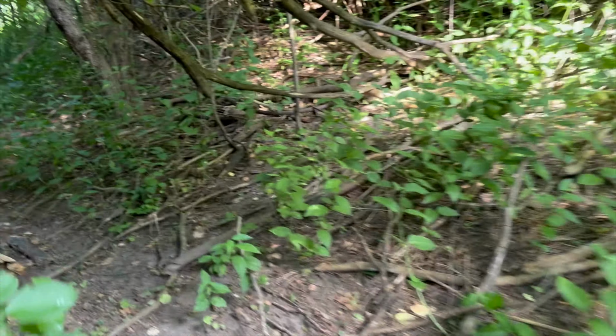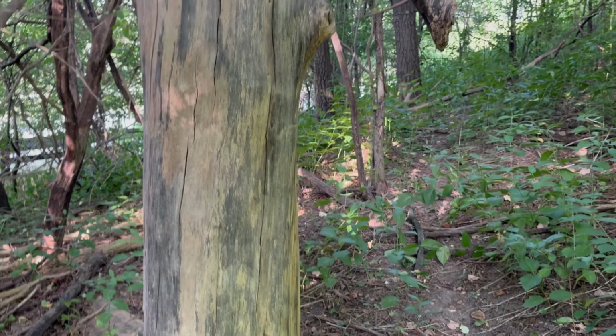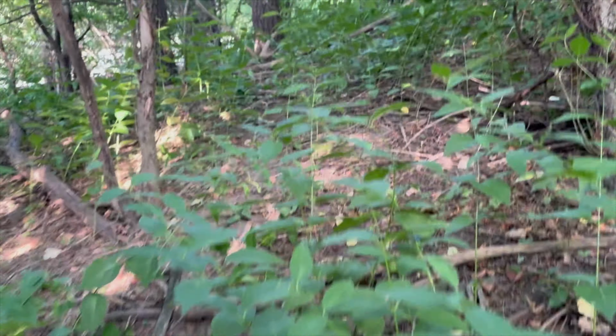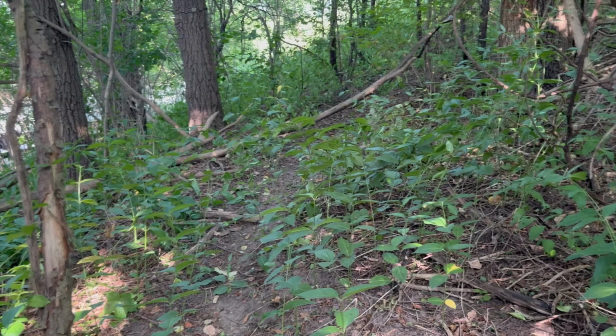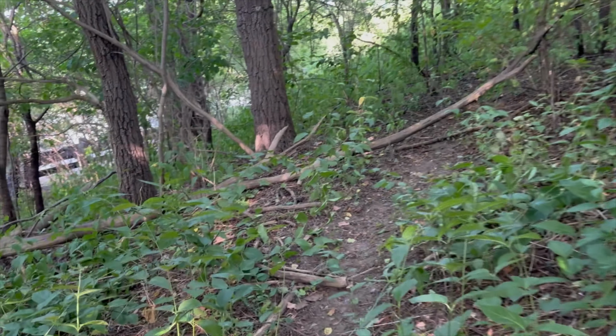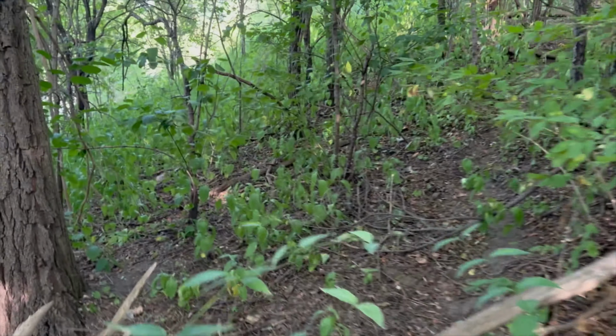Some people may recognise this view from previous weeks because we were on this tree here, but there's something else a little further up that we kept missing as a result. So we're going to come up to here.